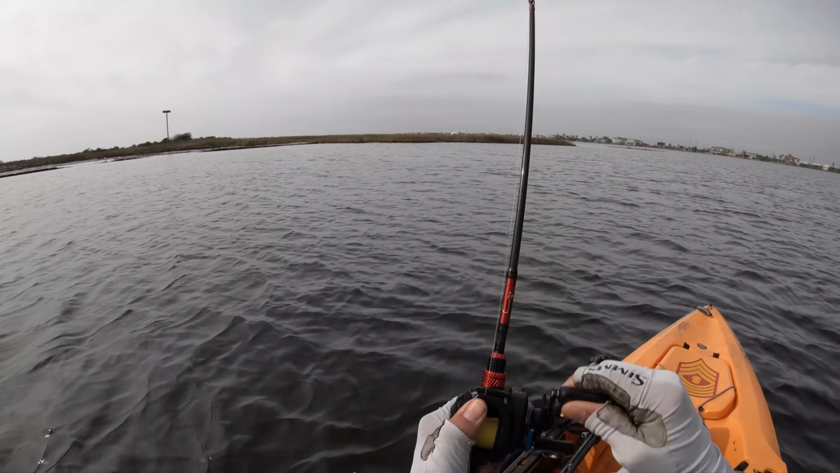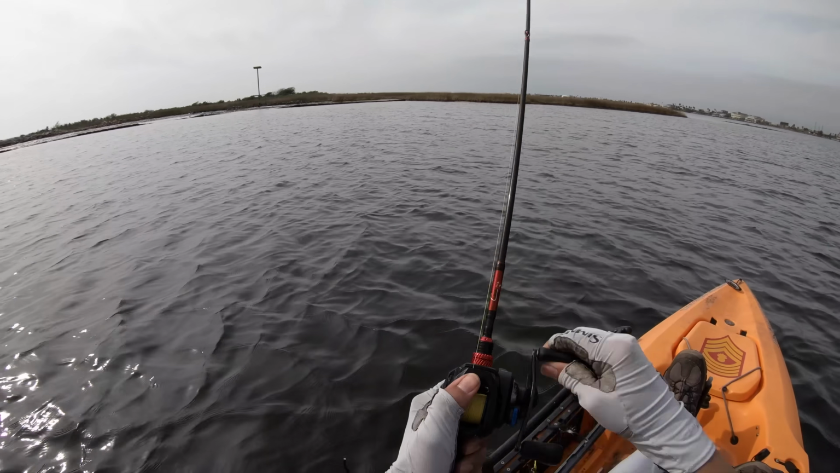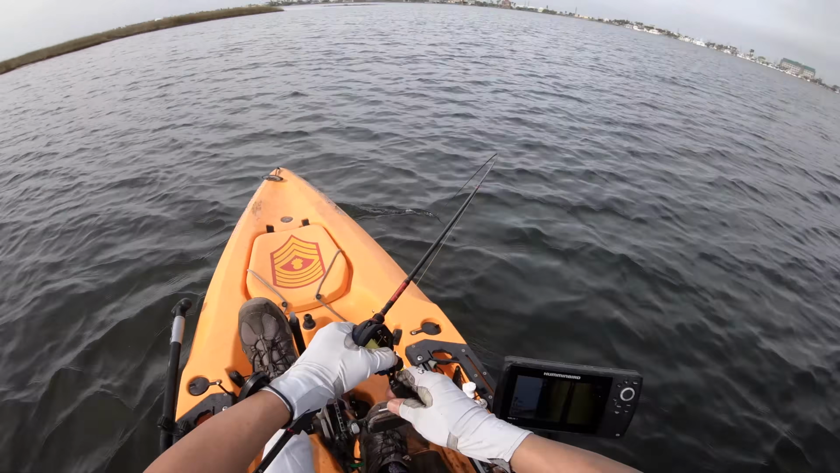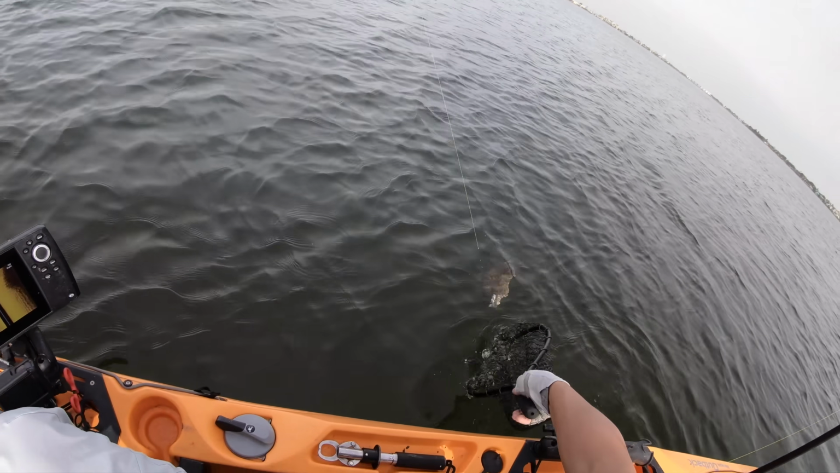I think that's a fish. Yeah, that is a fish. I didn't think we were gonna catch anything. This dude didn't even bite. Didn't do anything like that. Oh my gosh. Looks like a keeper flatty right off the drop. Nice little flatty for sure.